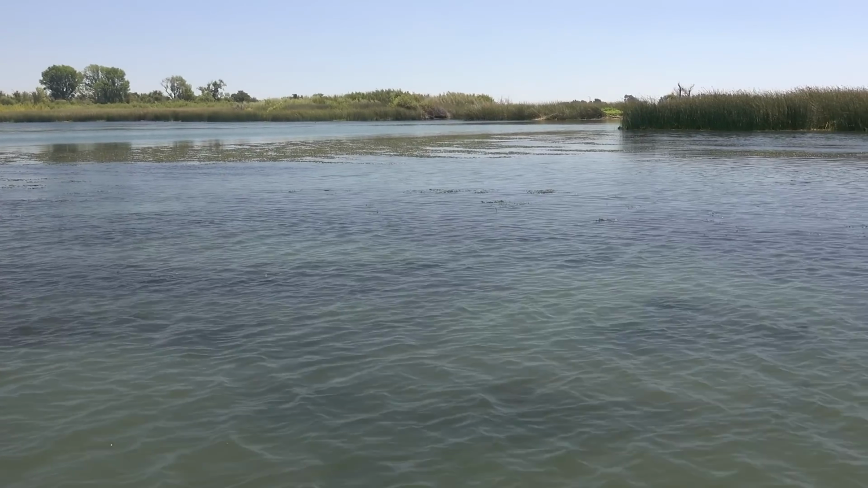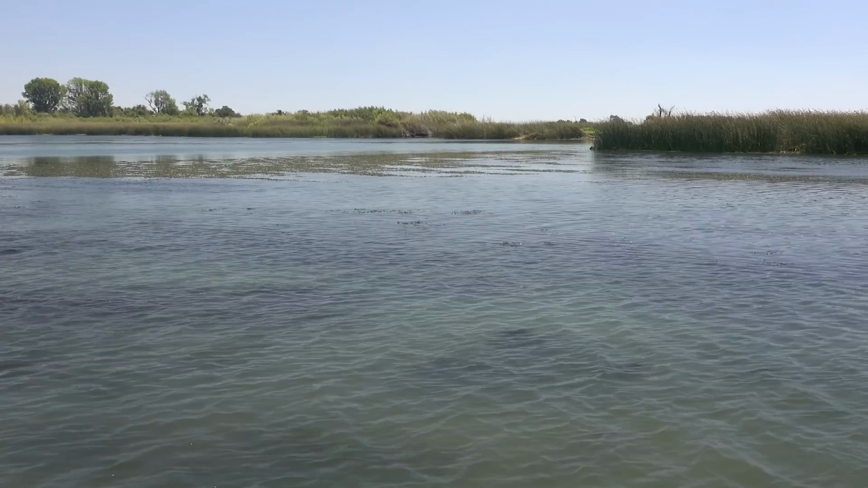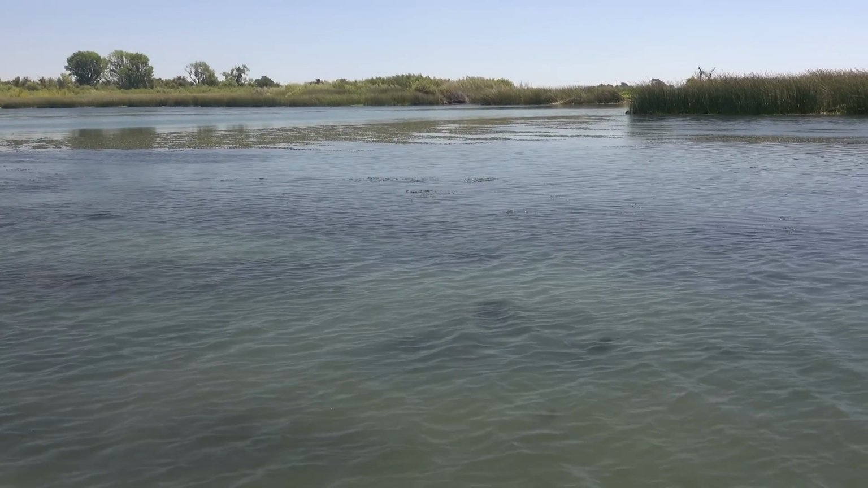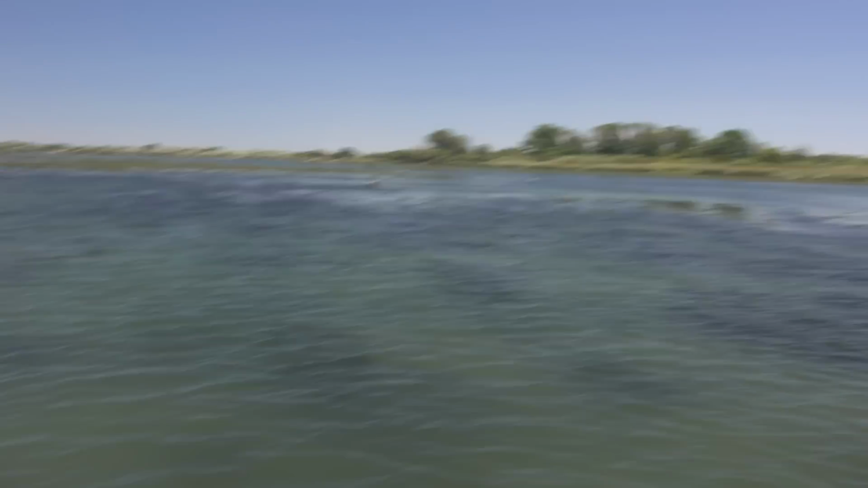Which way the weeds are folded over. So those fish have to look into the current, and they're going to use all these little points and areas here where you see the grass as ambush points.